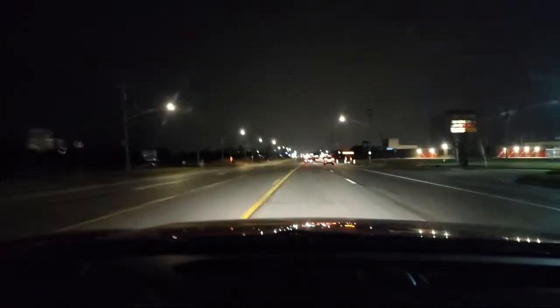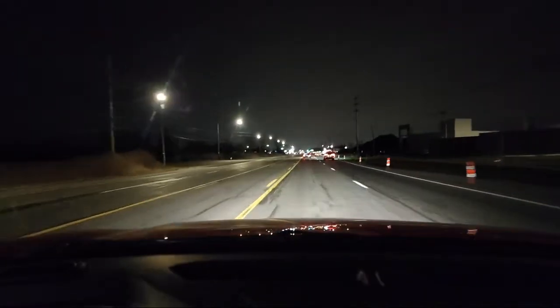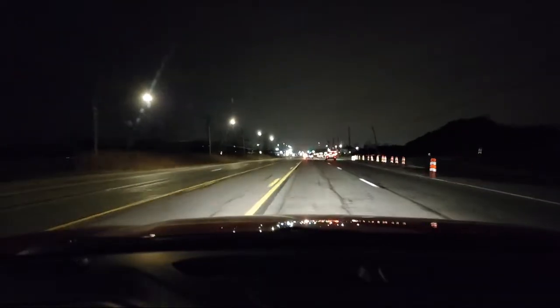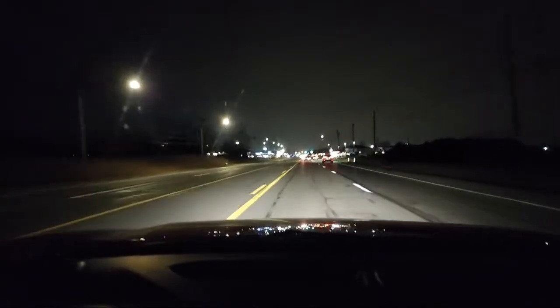So I'm at about 50. Cars are cruising. There's no need to drive 60, 70, or 80. We're not even trying to do that. We're just trying to take our time. I'm trying to be real smooth and very deliberate.